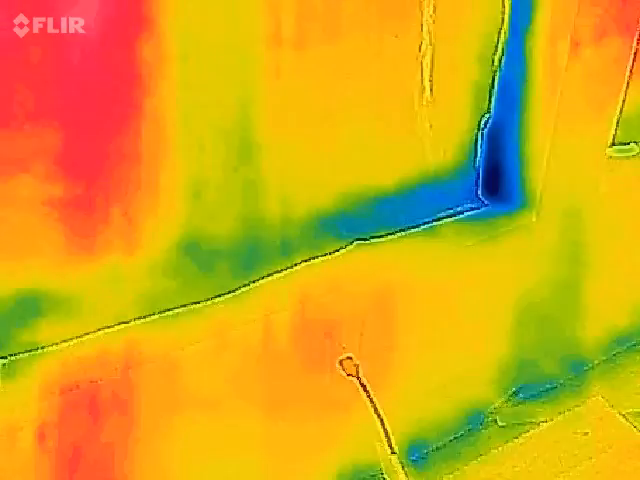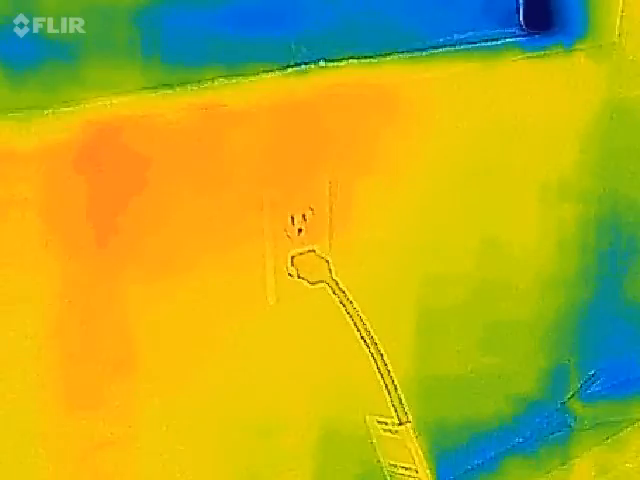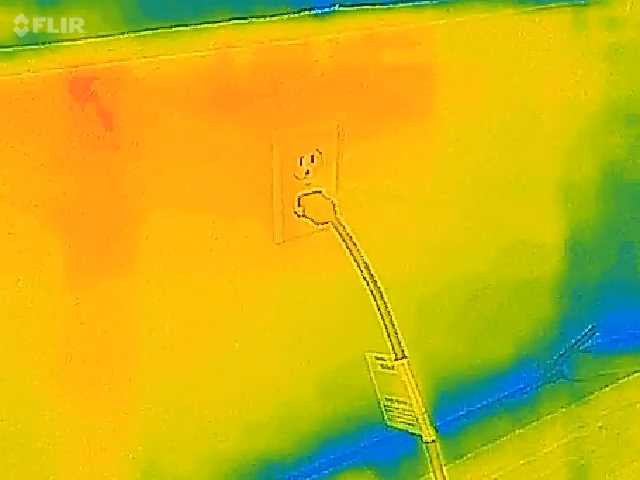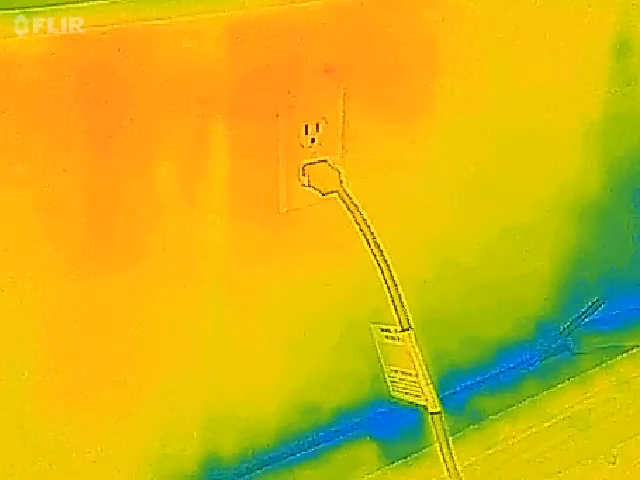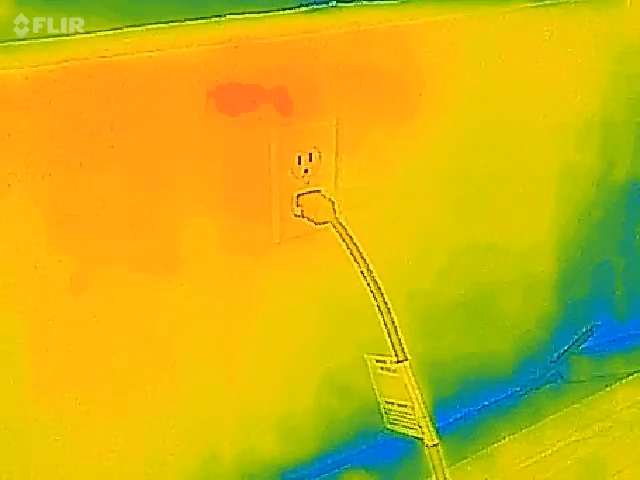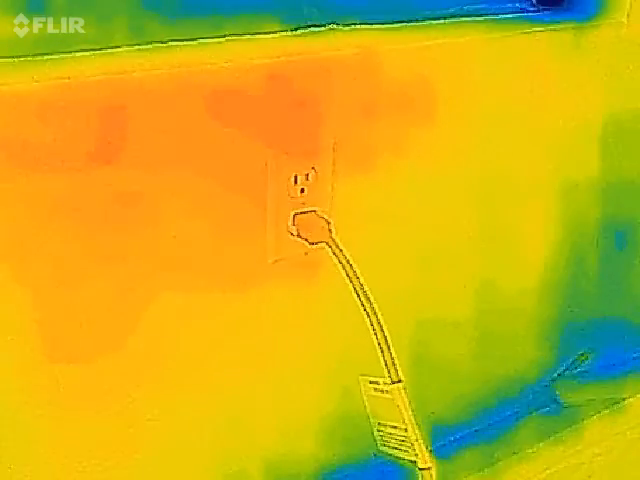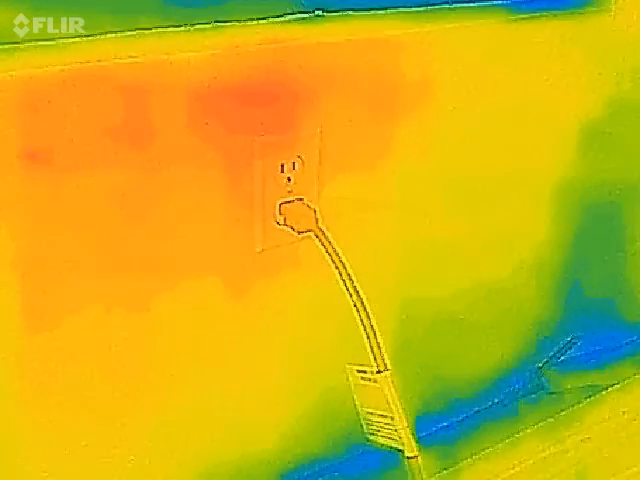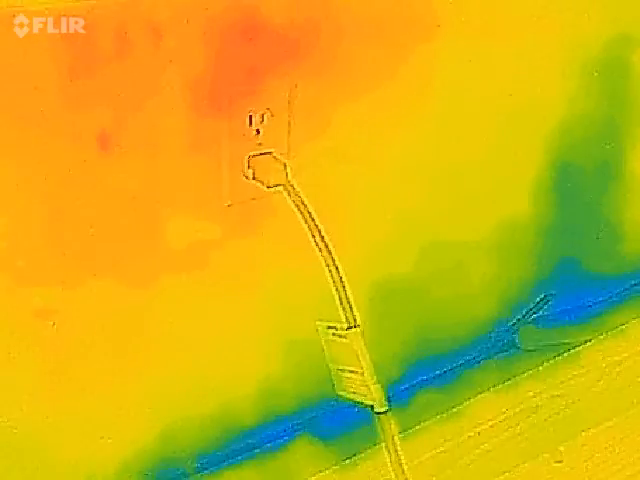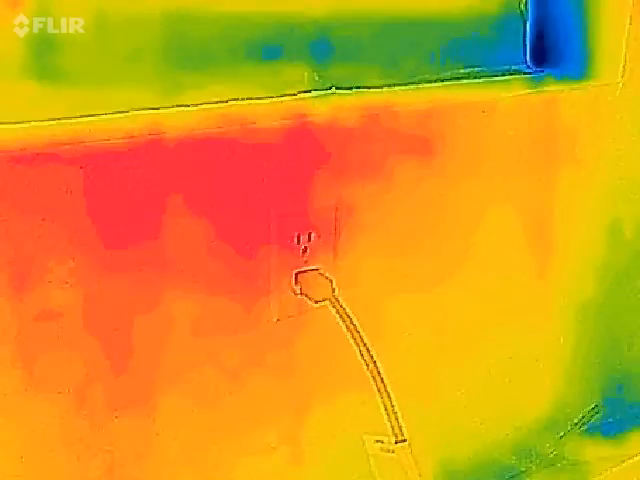let's check out this outlet right here. Okay, why does that matter? Well, because I just put that cover plate on yesterday and one of those gaskets because I could feel cold air coming through that thing. I wanted to do it before and after, but I didn't know if this thermal imager would really arrive on time because it's the holidays. And you can see there's no great temperature variation with the outlet.